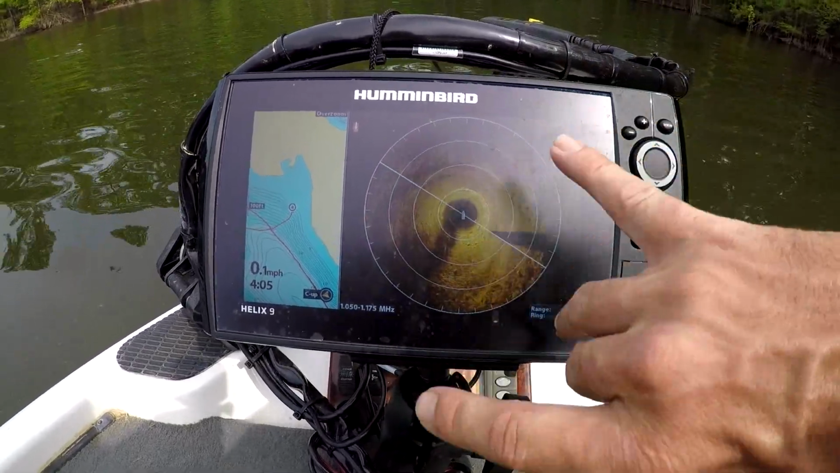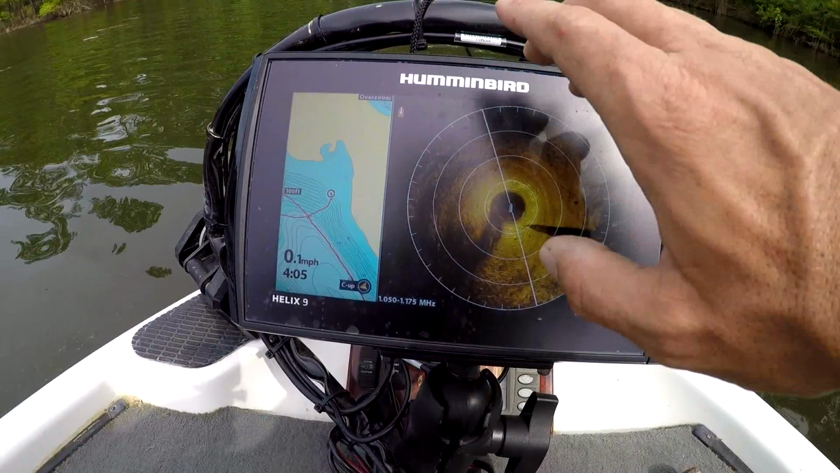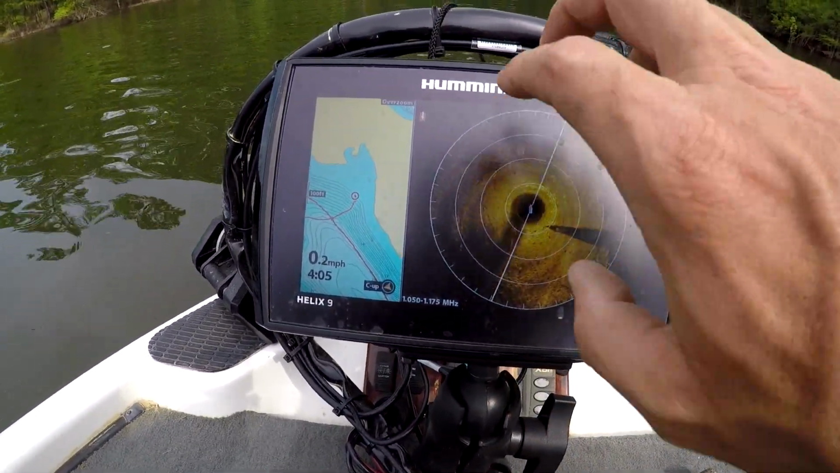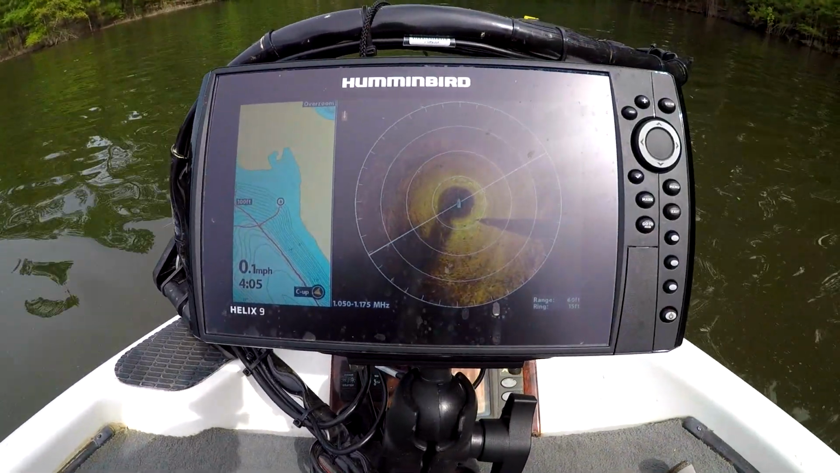And then I had some loons. A whole pod of loons, and I could actually count the individual ones, and as this thing would sweep just like a radar, it'd be like blip and then move a little bit, blip. It's really, really crazy.